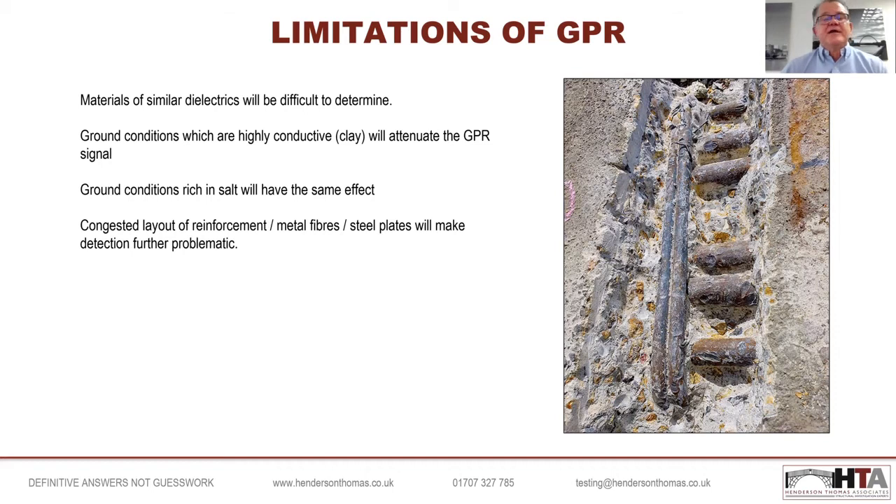conductive. Another real problem with GPR is if you have high salt levels in any of the material, generally in the soil, that again can attenuate the GPR signal massively. And because of the variation in dielectric between steel and concrete, we can pick up bars. However, if you have a very congested nature of bars within concrete, that can be a major problem trying to detect anything further into the concrete.